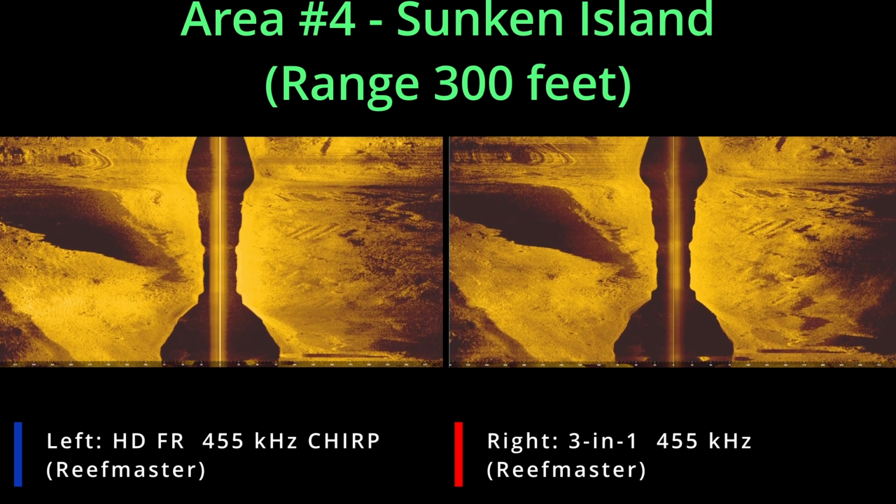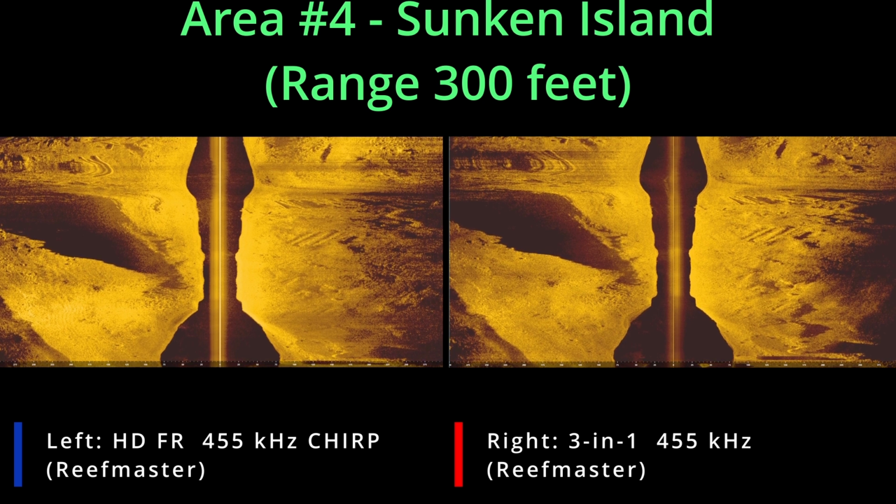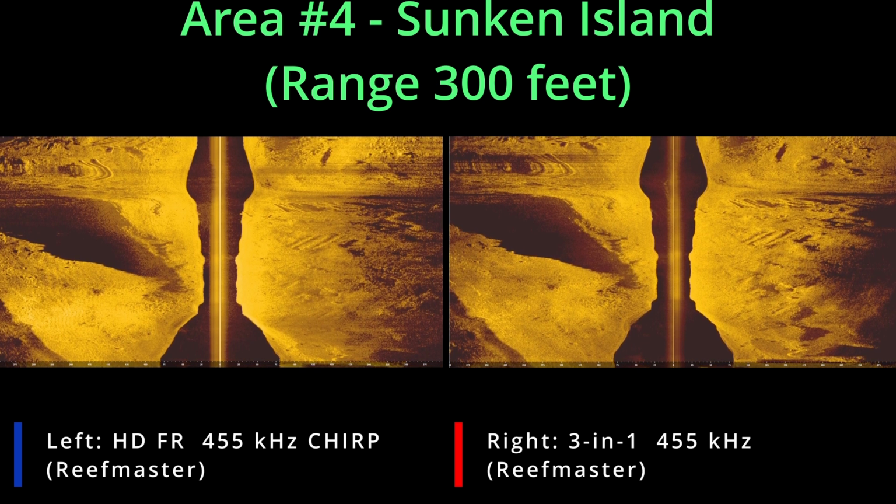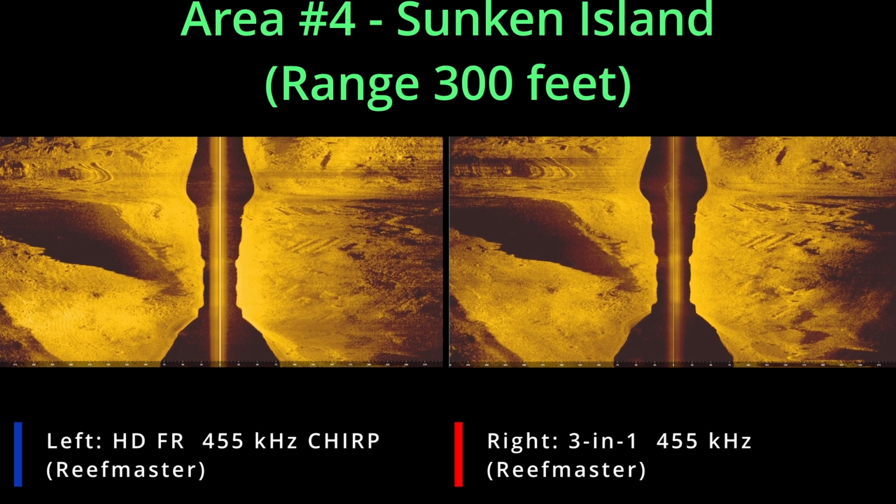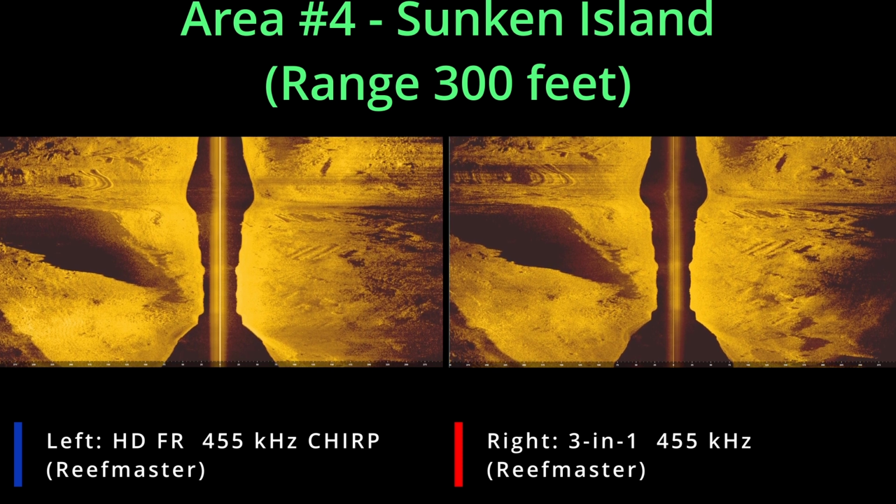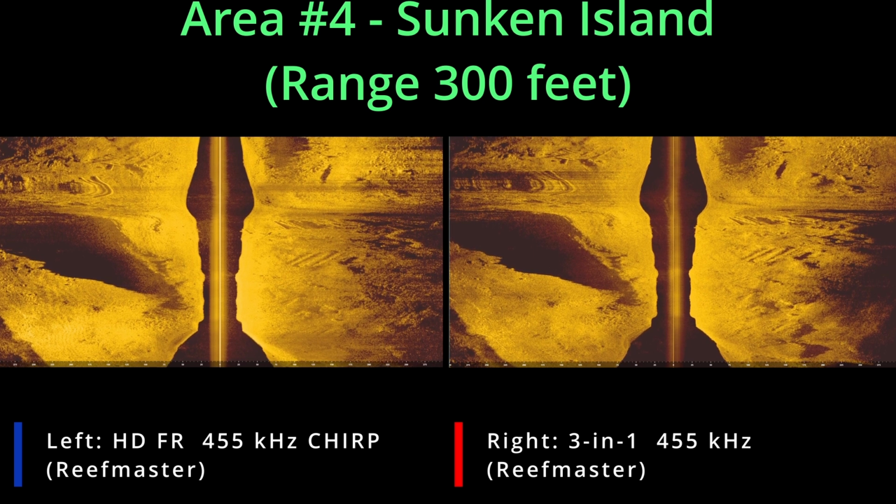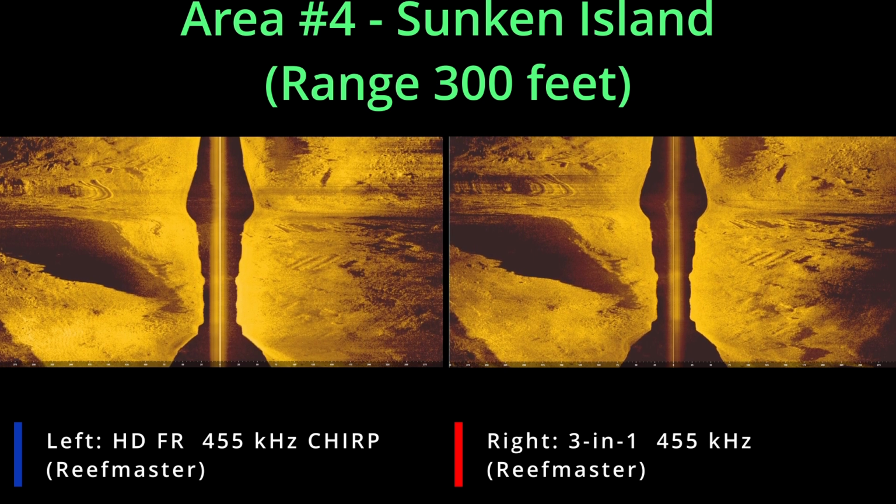Now, one thing that should be noticed, which I mentioned very early on, is that the fish reveal is actually turned off, and that would be one major advantage of the new HD fish reveal transducer. You can then see the fish on side scan like you can right now on your down scan on the old 3-in-1, and you can also do that on the HD.